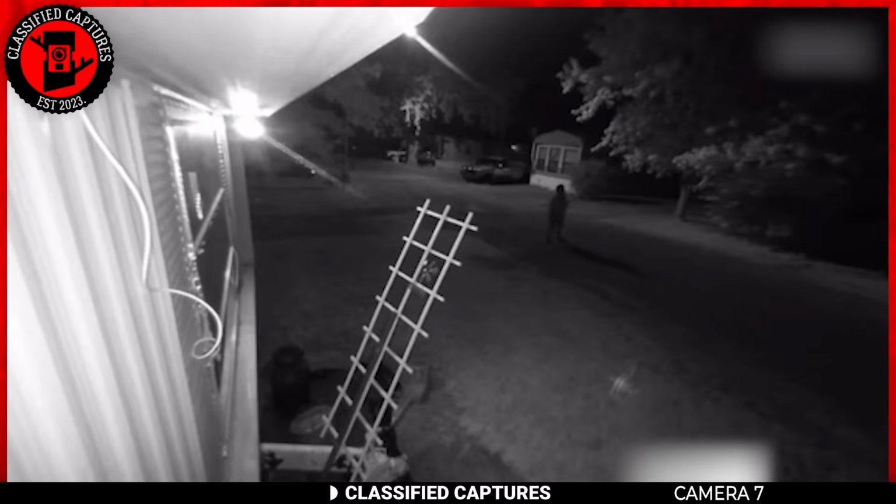For a while, he remains just outside the house, and then he begins mumbling to himself, his voice low and incoherent. At one point, you can hear him start to cry and make strange noises, almost as if he's experiencing something deeply disturbing. He then crouches to the ground, letting out strange grunting sounds. The footage continues, but we'll stop it here.